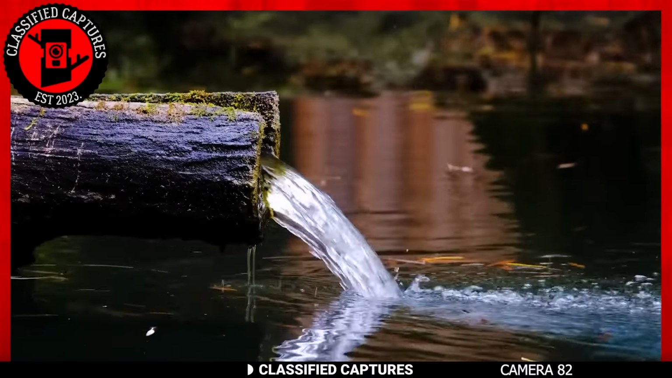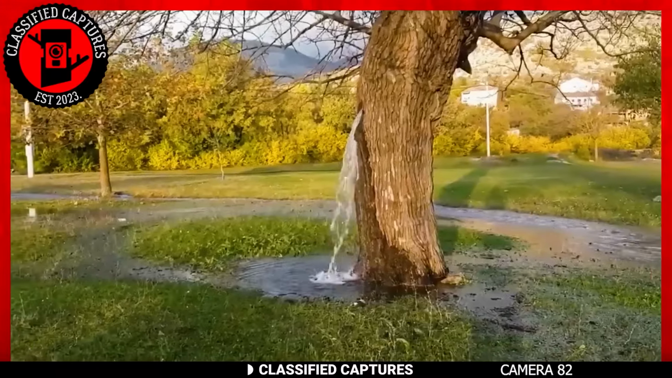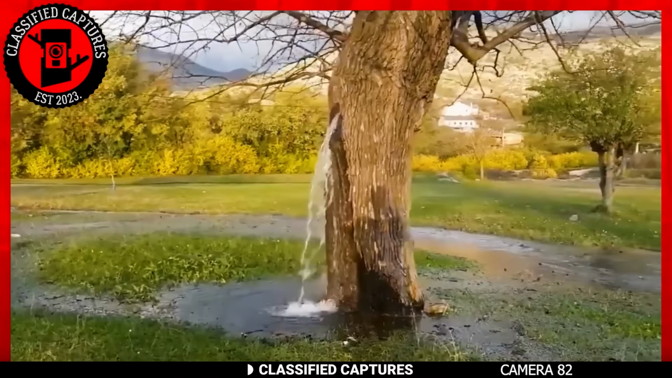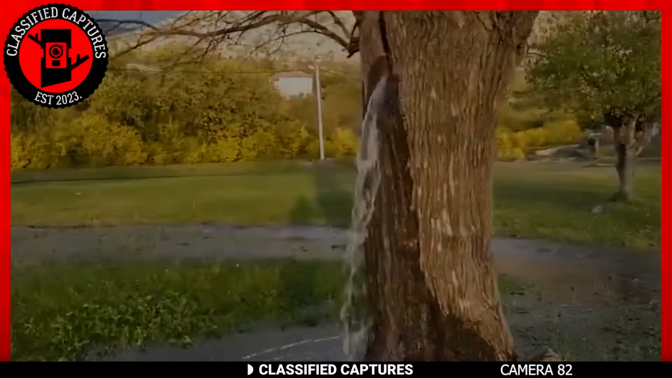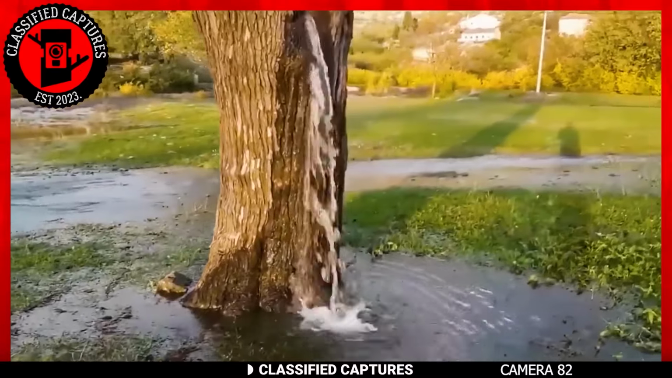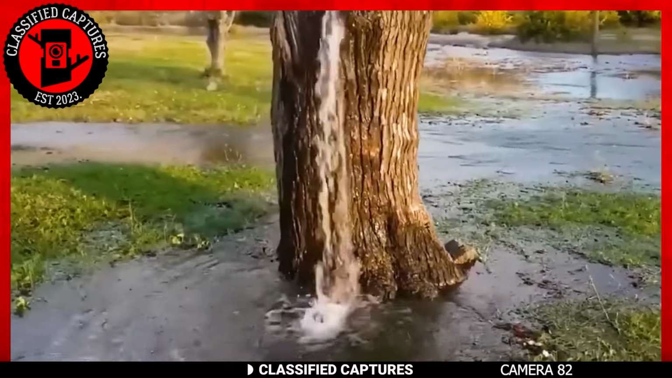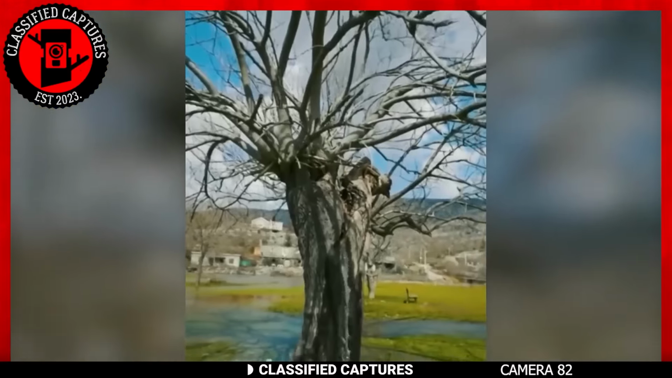Have you ever heard of a tree that can quench your thirst? Well, in a remote corner of Montenegro, there exists an ancient mulberry tree that has baffled people for over a century. This tree is no ordinary tree, it's a fountain tree. For more than 100 years, it's been showering water without any artificial installation or technique, and the people here consider it sacred. Finally, botanists have unraveled the mystery behind this phenomenon.